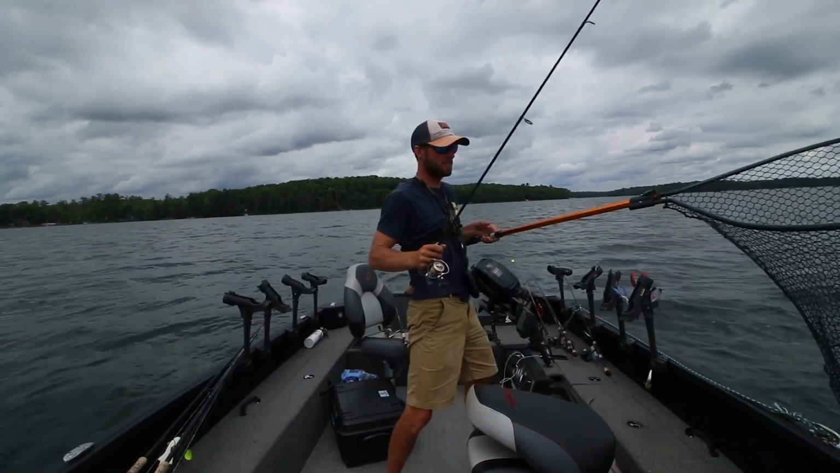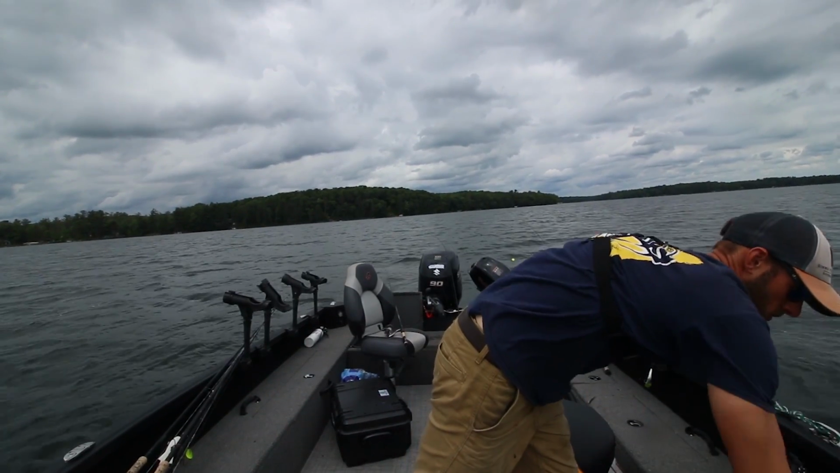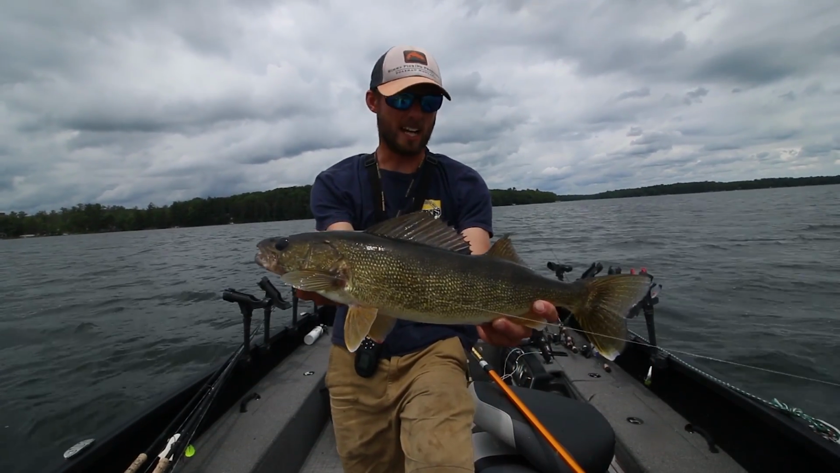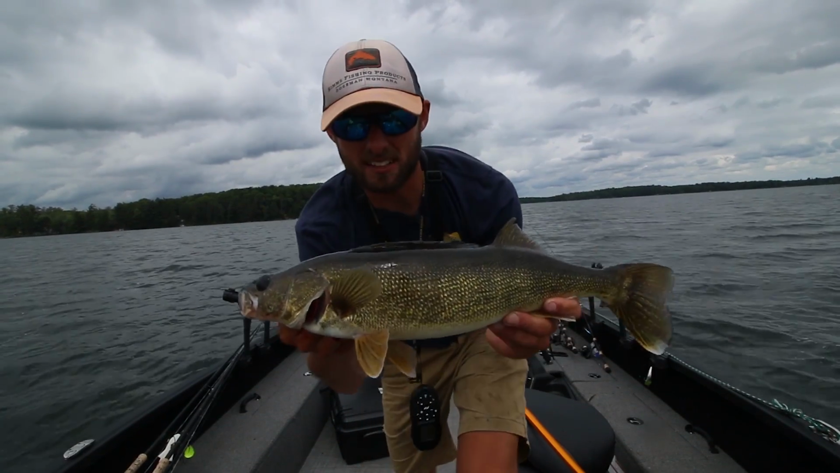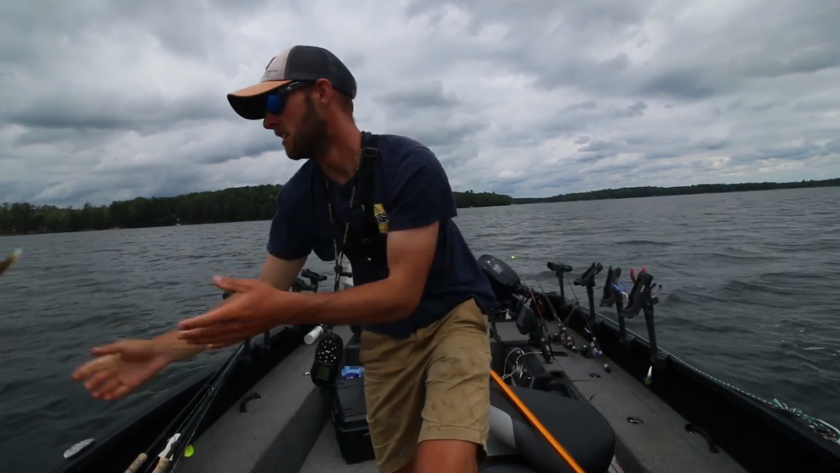Anyways, talking about the payoff of fishing multiple lines, I guess, and there it is. There's a much larger one than the first one I caught. It's about a, I don't know, stocky 20, 21-inch walleye. I'm gonna let that guy go and show you guys another spot, another situation. We'll see how we're gonna catch him.